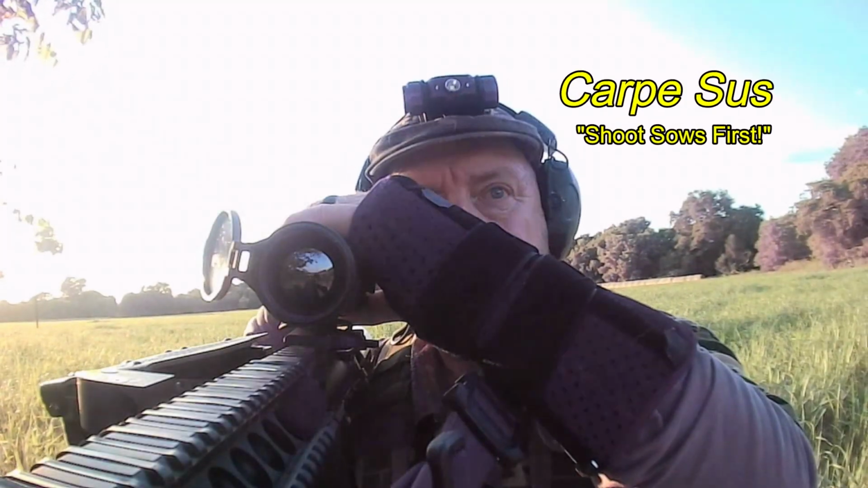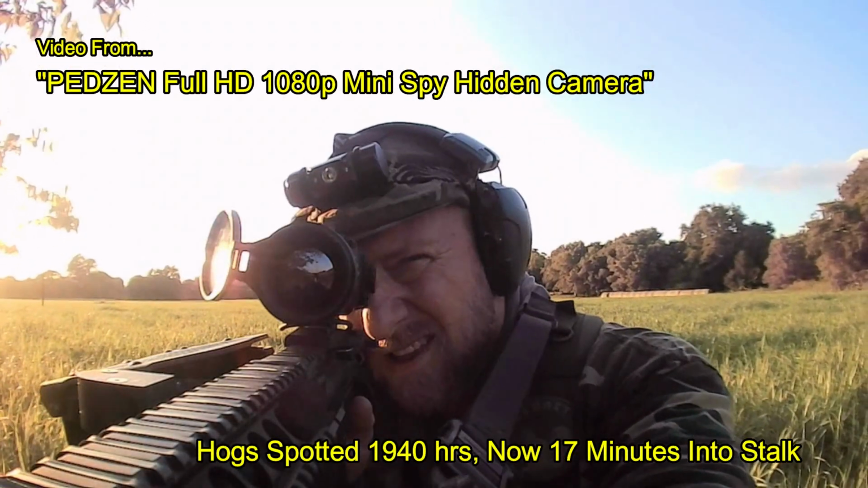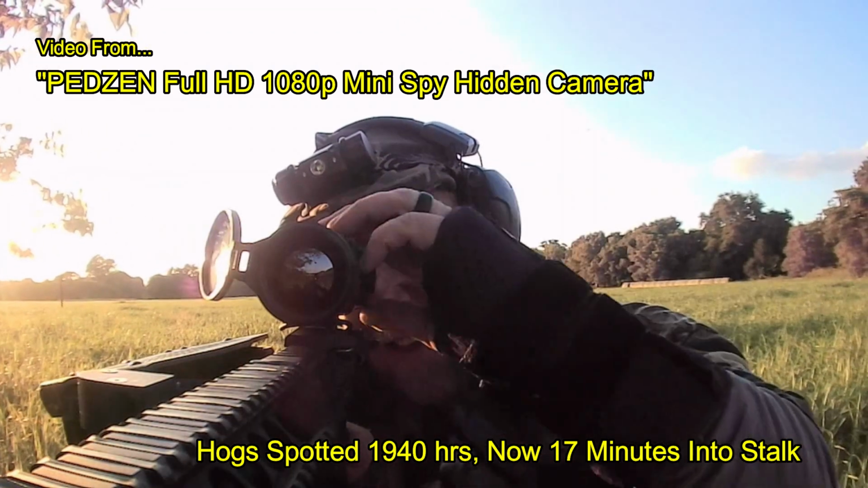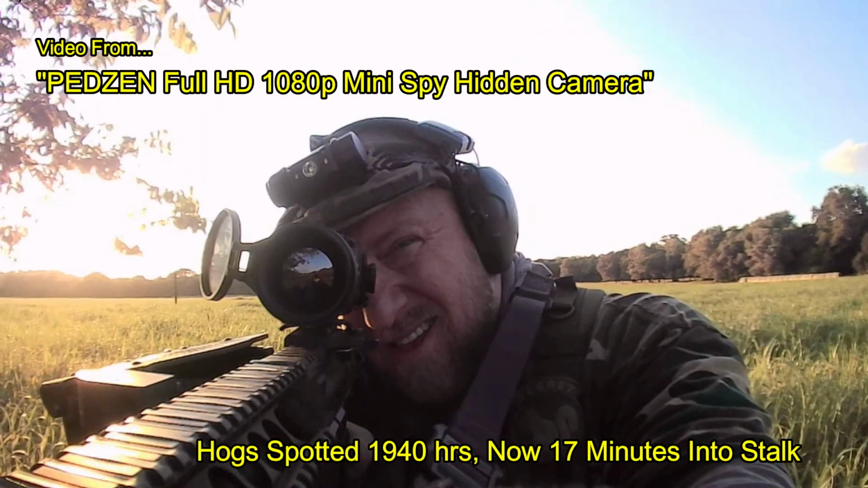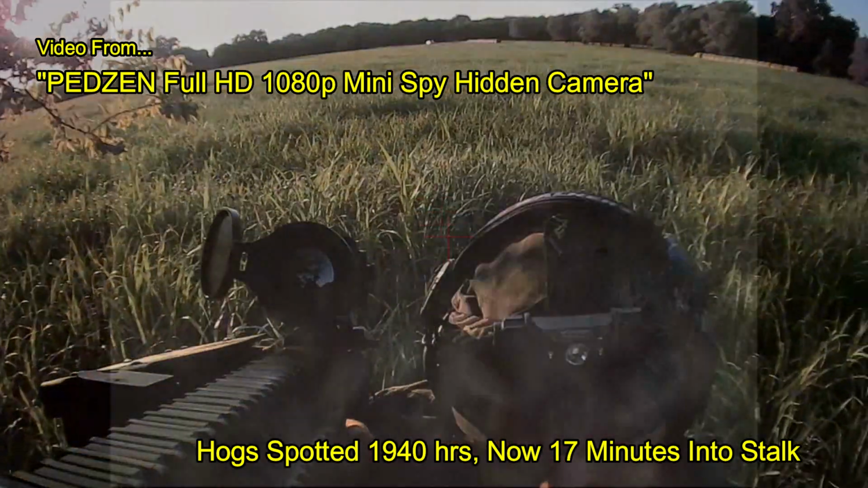So Carpetsus, when hunting up in North Texas, I was on my first property of the evening. I'd arrived early in order to look for fresh hog sign, and instead of finding fresh hog sign, I found hogs. I'm actually in field number 2, scanning into field number 3 through a fence row that has a lot of vegetation grown up around it. And there I just nuked the scope to help refresh the image. And here's what I was looking at. That's where I'm refreshing the scope. And obviously I don't have a shot from here.